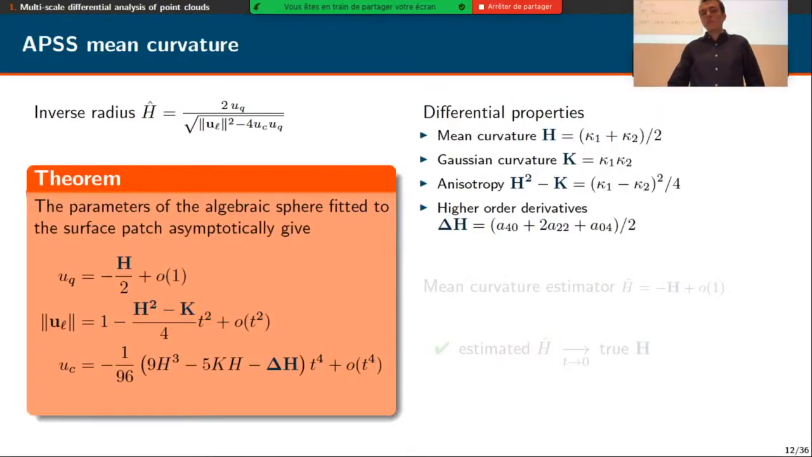So a standard way to estimate the mean curvature from the APSS is to use the inverse radius of the algebraic sphere, which is given by h hat in this small equation at the top left here. And the question is, is it a pertinent estimator or not?